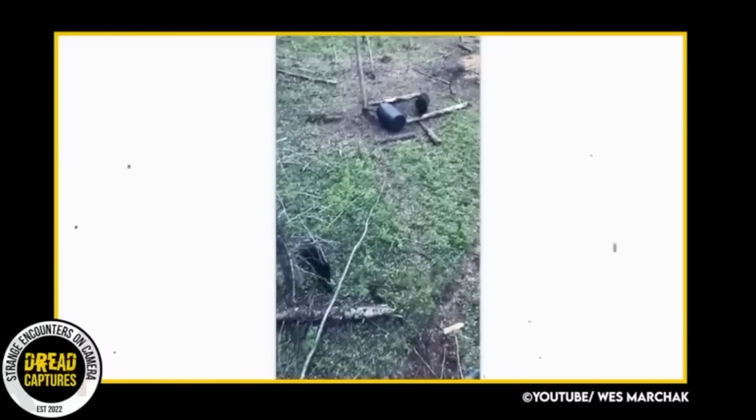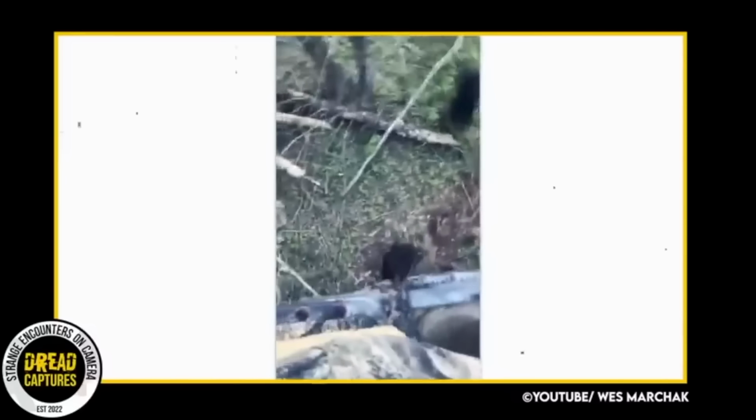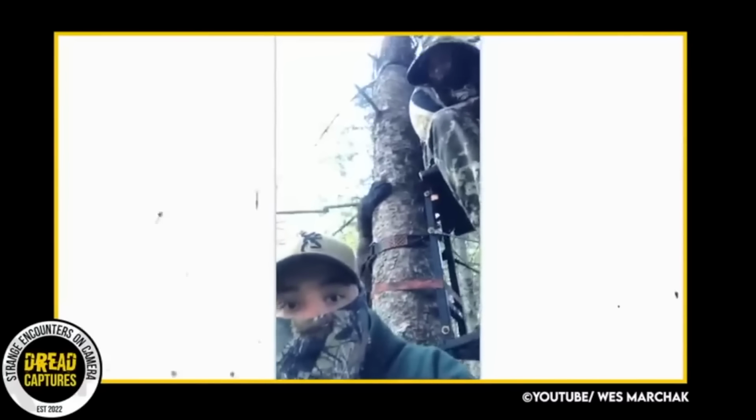You never know what you're going to see in the forest. That's why when these bears started running around, the hunter in the tree stand took out his phone and started filming. Little did he know what was going to happen next.